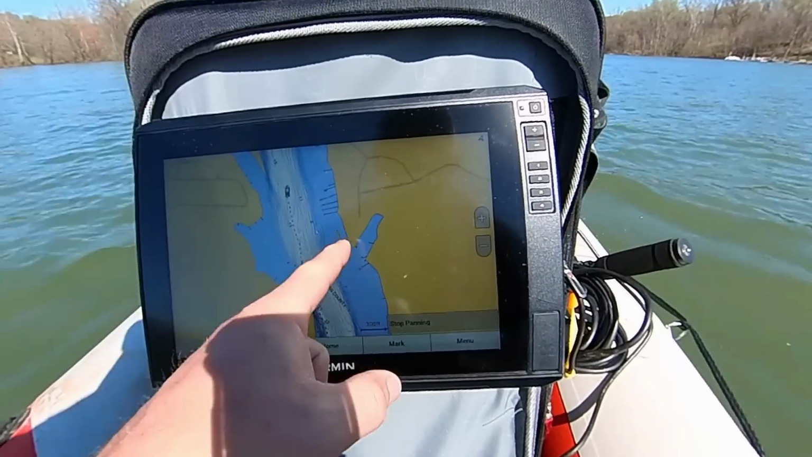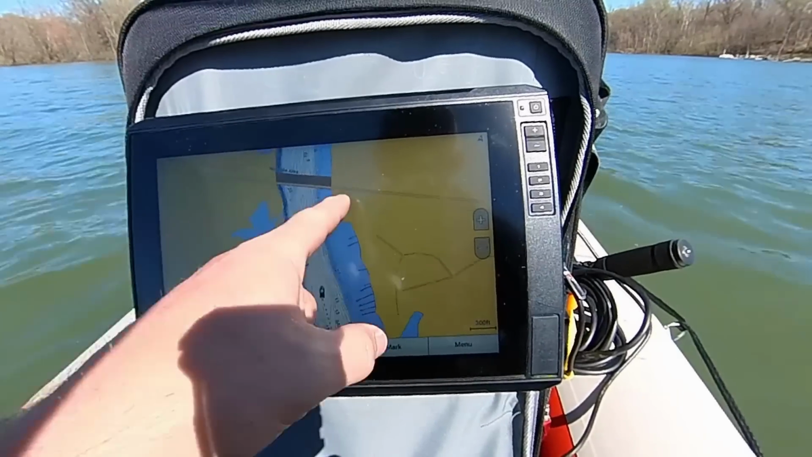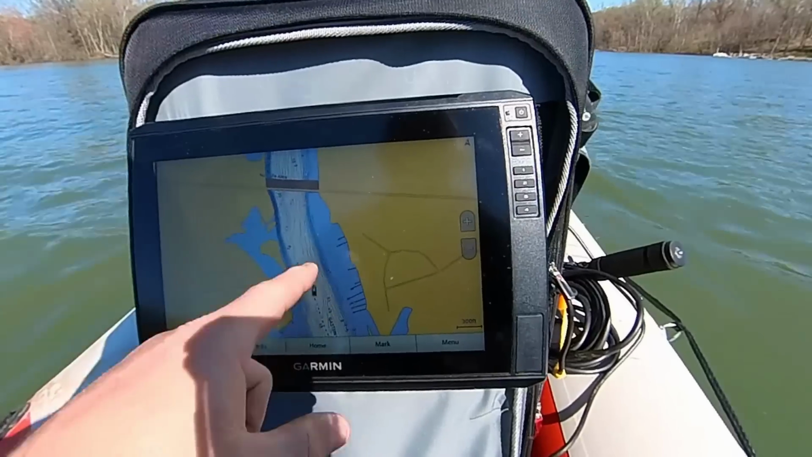And over here on the side, obviously it's really shallow. Right here in the middle, 14, 16, 20 feet deep. It shows you like no wake areas. There's a lot of detail in here. This one really helps, so it's cool to combo this up with your side scan.